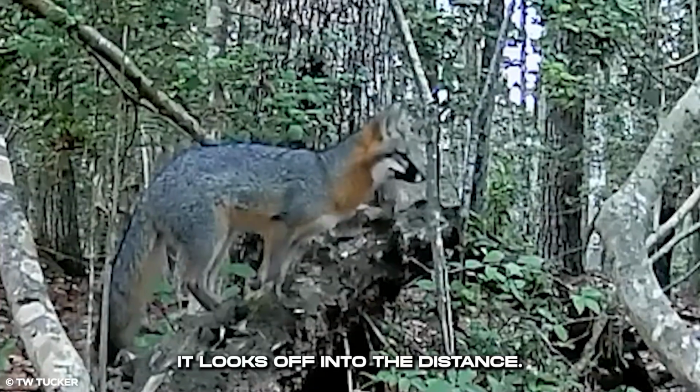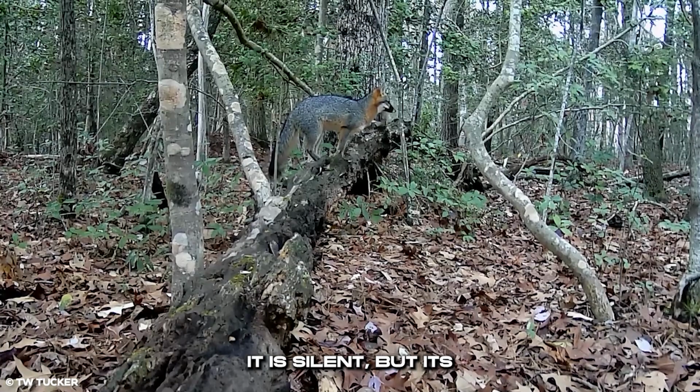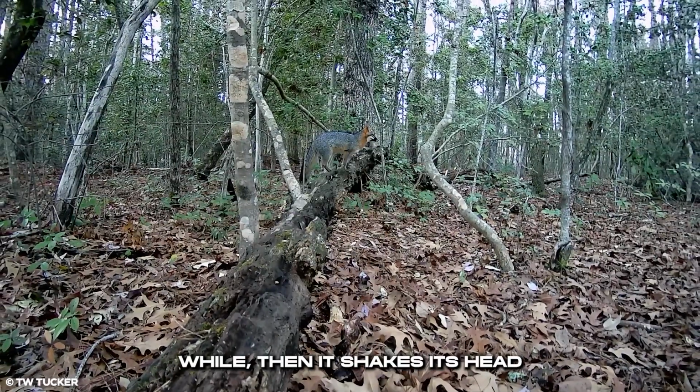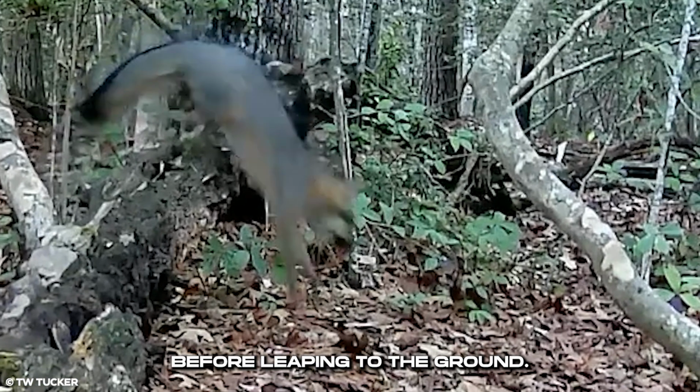This gray fox stands fearfully on a log of wood. It looks off into the distance. It is silent, but its stare becomes creepy. It stays perched on there for a while, then it shakes its head before leaping to the ground.